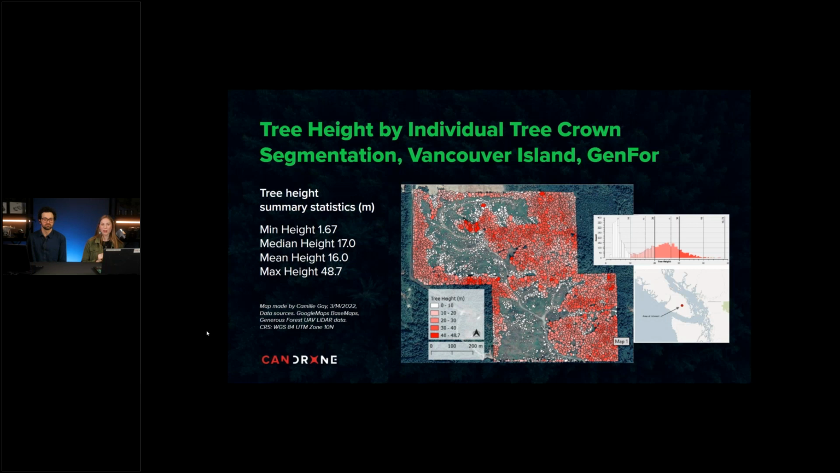But another source of error in gathering tree height measurements can come from the in-field measurements. Manually measuring tree height with a hypsometer can actually be kind of difficult, especially on sloping terrain with dense forest canopies.